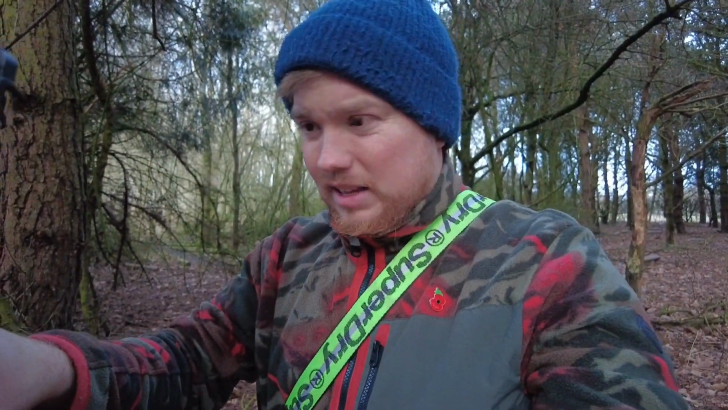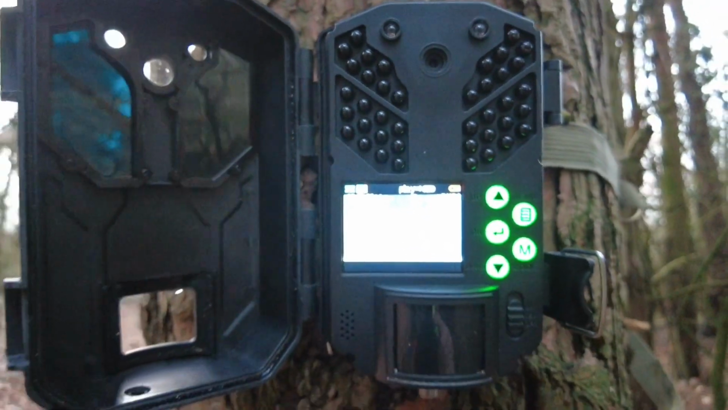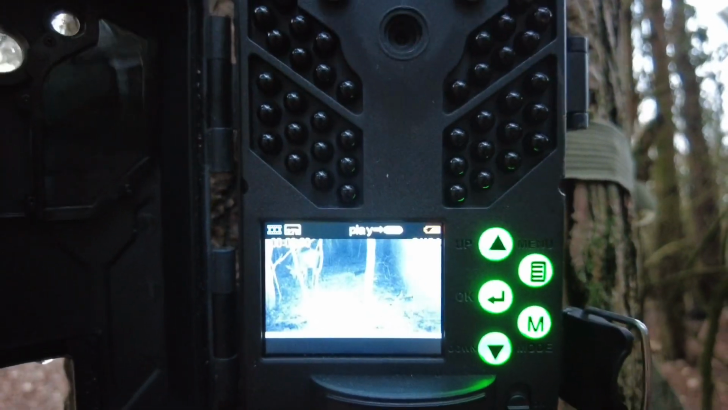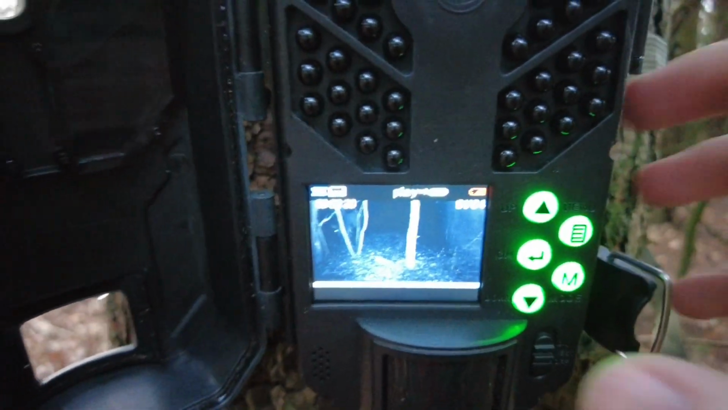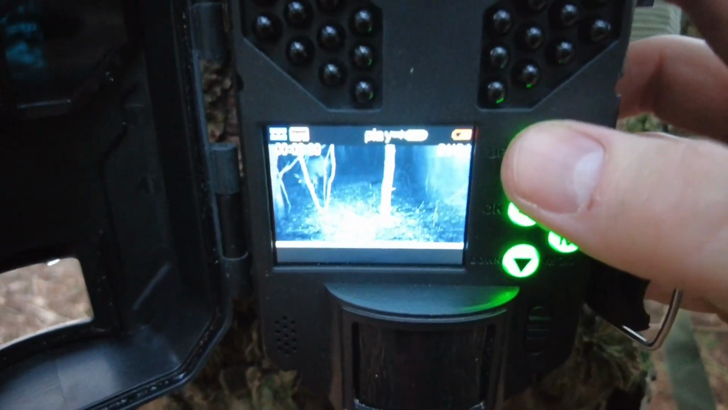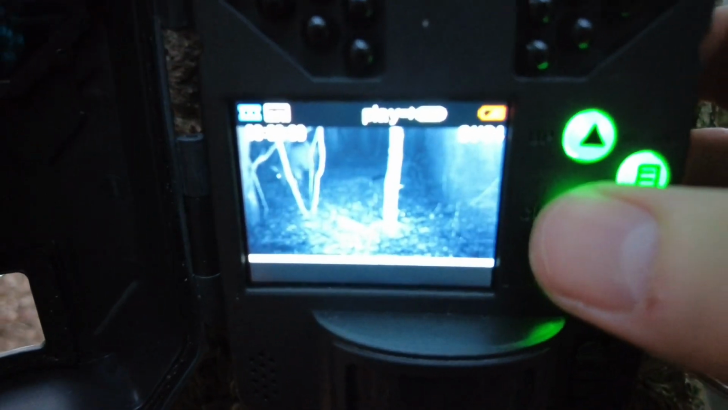So this time, while the camera's still up, I've actually managed to get it on. I don't know if that's going to work, it probably doesn't like that. No. Oh, there we go, that seems better. So you can actually see some of the images on here now, which I haven't been able to do. It's quite strange how you operate it, to be honest.